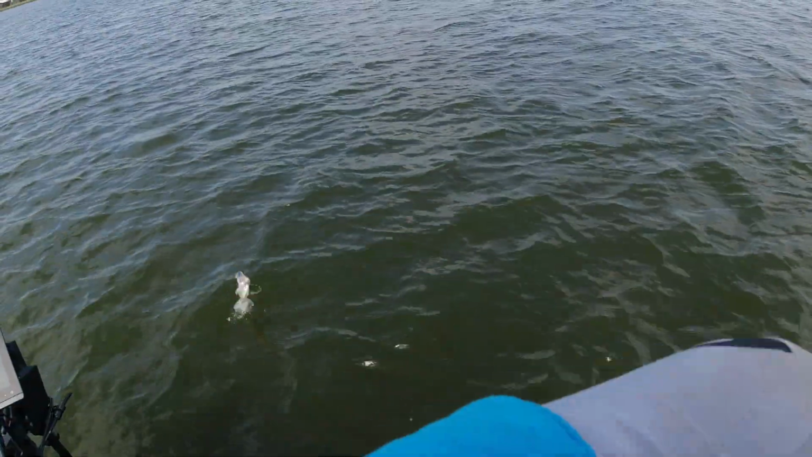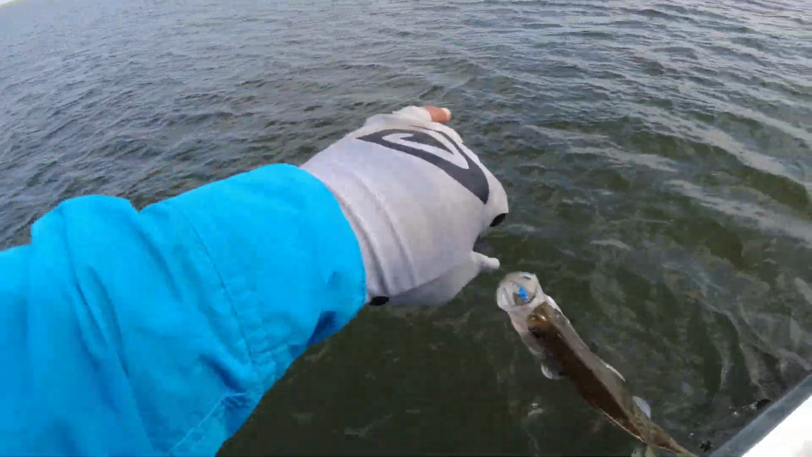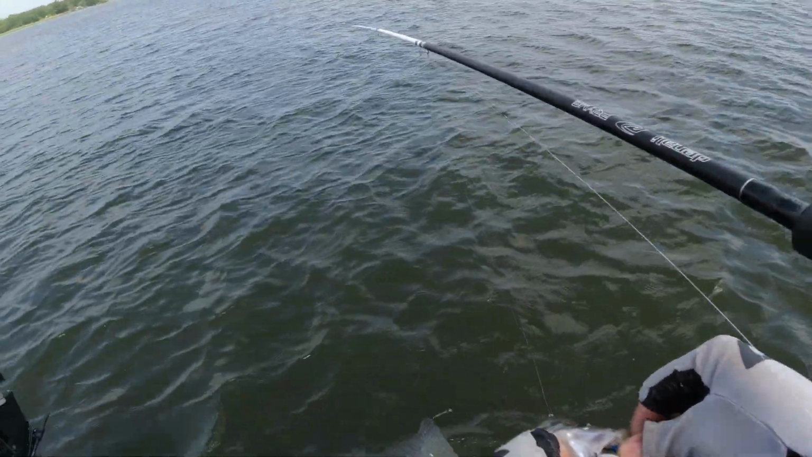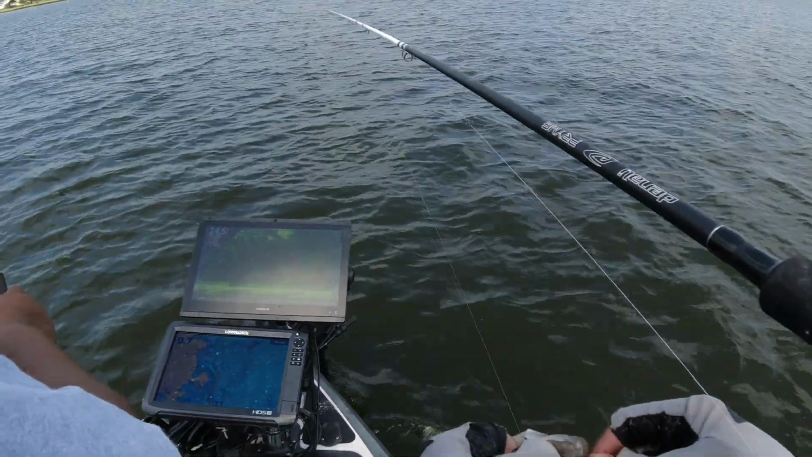Got him. Yep. Little. Yeah. I'll tell you what, they taking this jig though. No. This a blue body blacktail. Yeah, it's... Oh yeah, some sparkle. I like that sparkle.